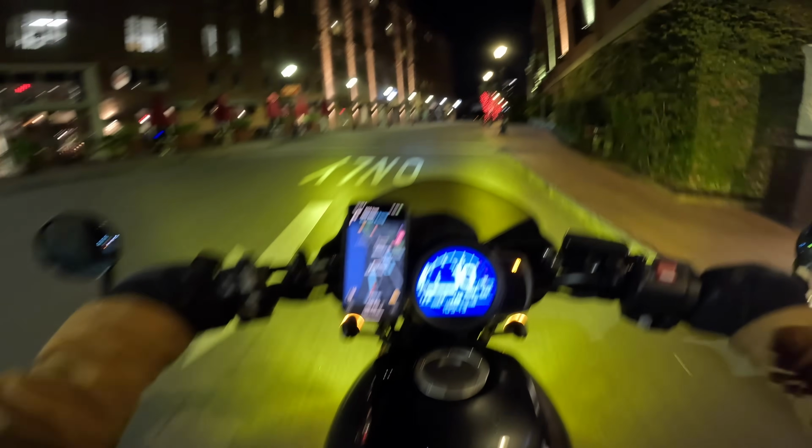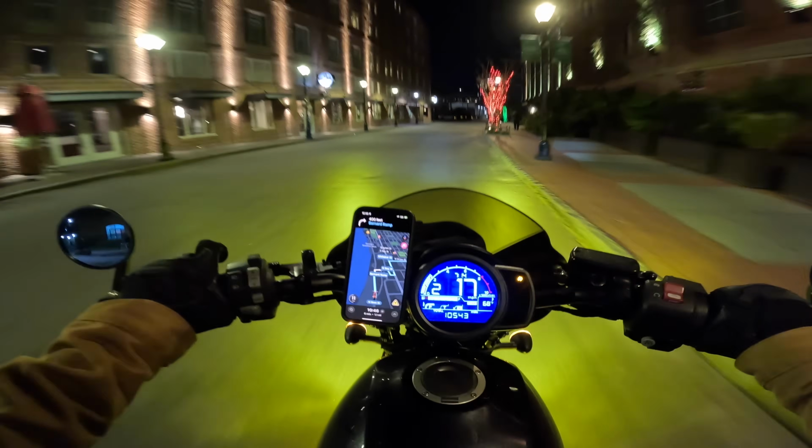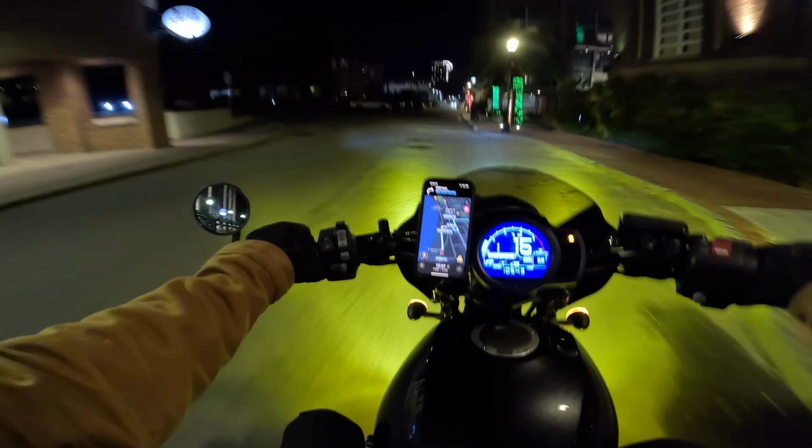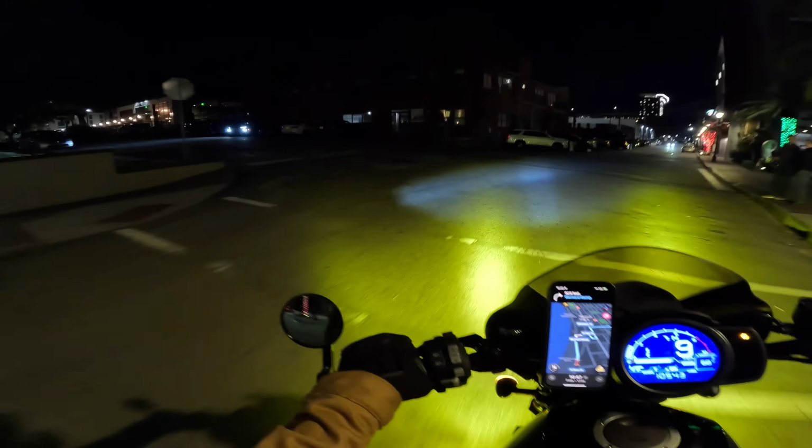Bro, oh, because I'm going the wrong way, dude. How do I get out of here? It says one way, but my GPS is still telling me to go this way. This is the most confusing thing I have ever seen in my life.